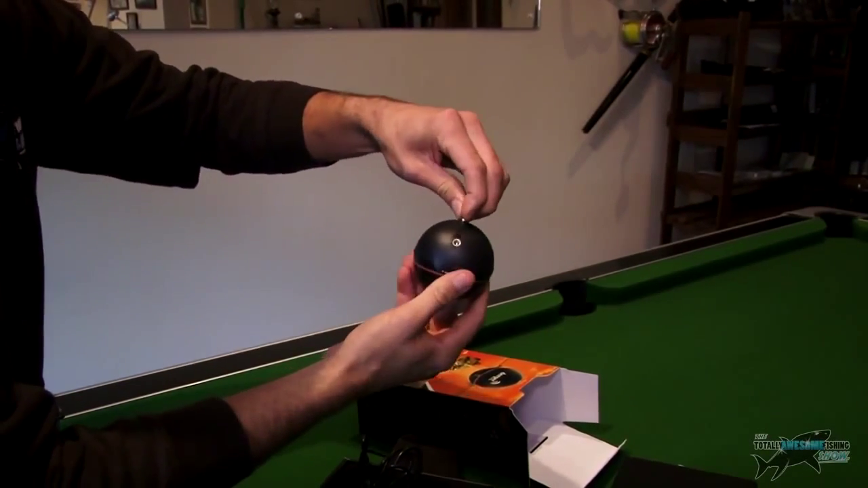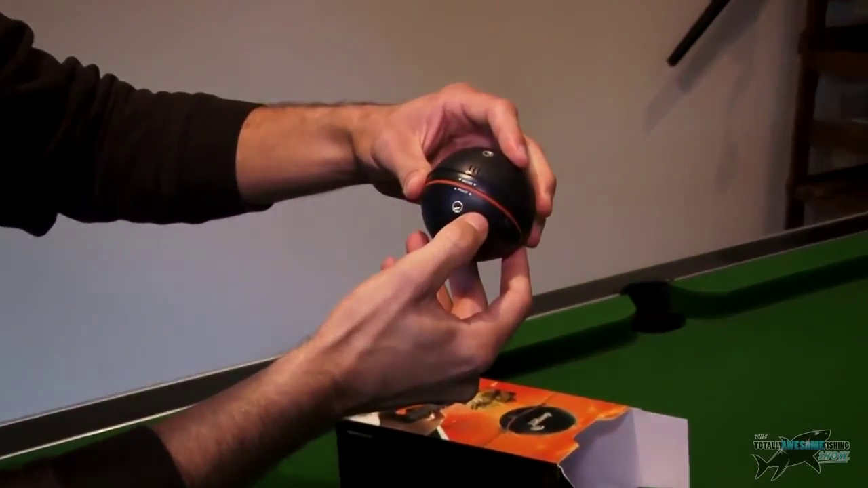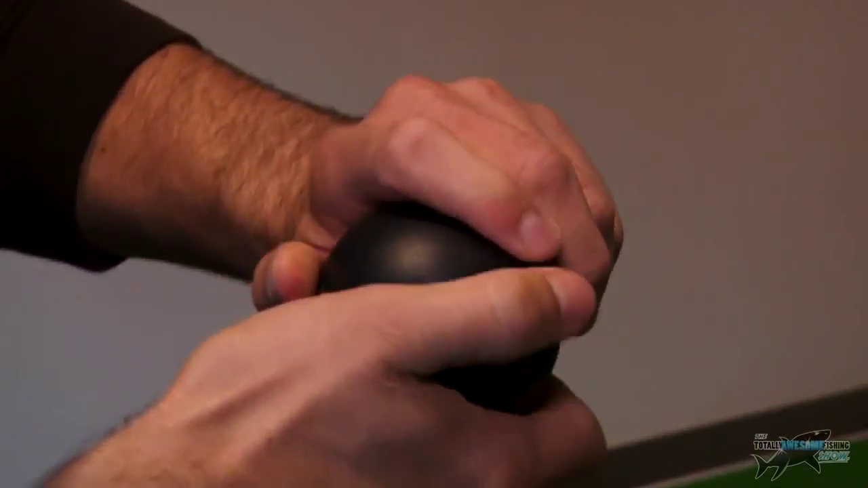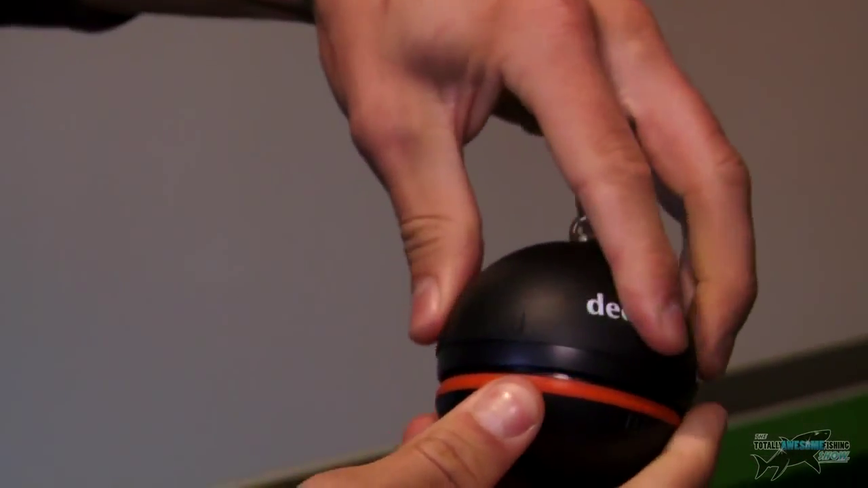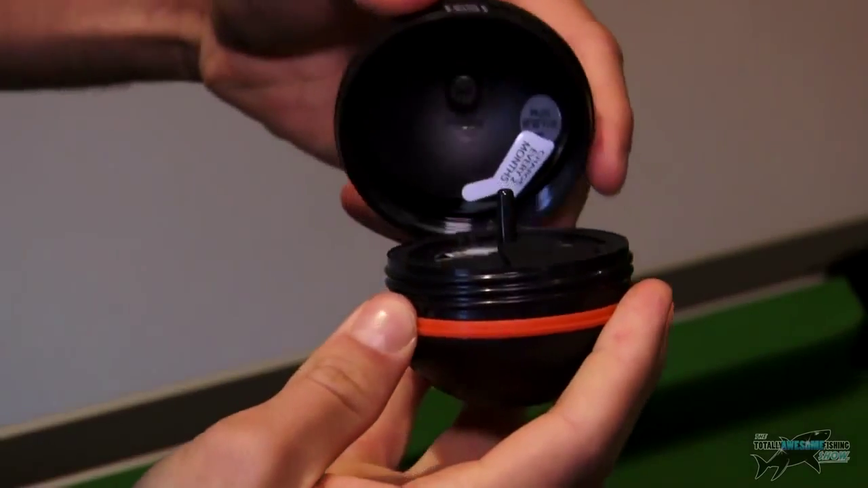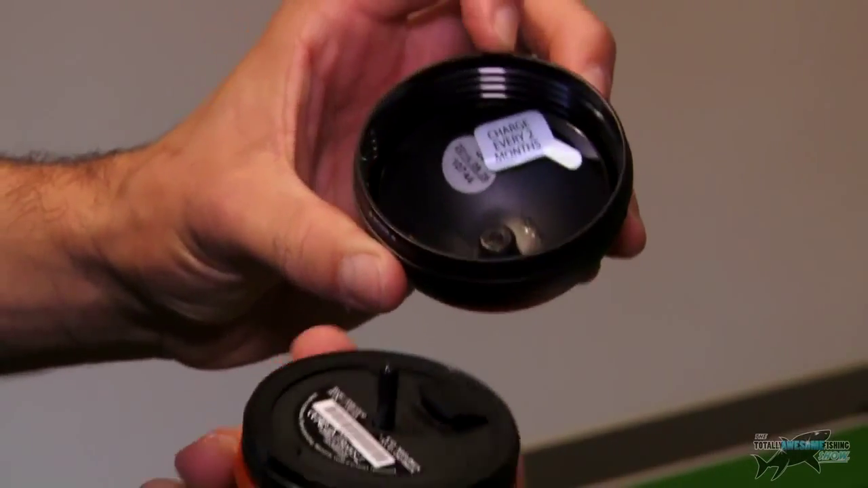So different fixing points, I guess, and it says here it's waterproof, it's completely sealed. Now to charge it, I believe if you twist like this, you can see it's tight, so there's obviously a good seal there. Open it up like this, and it's even got instructions: charge every 2 months, just to keep it charged.